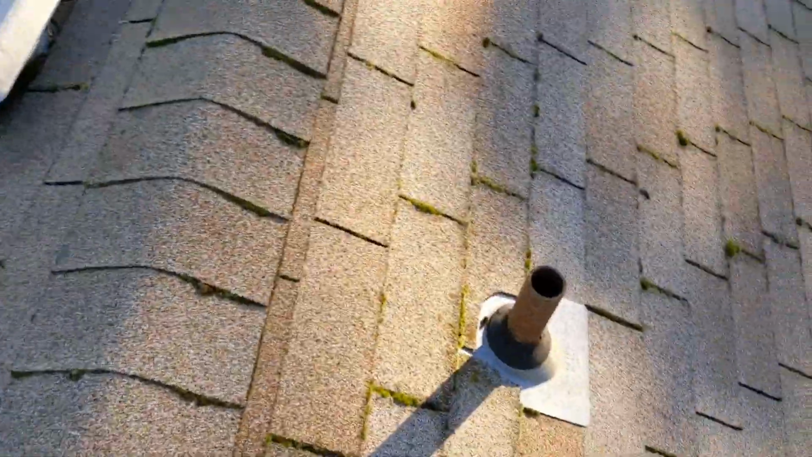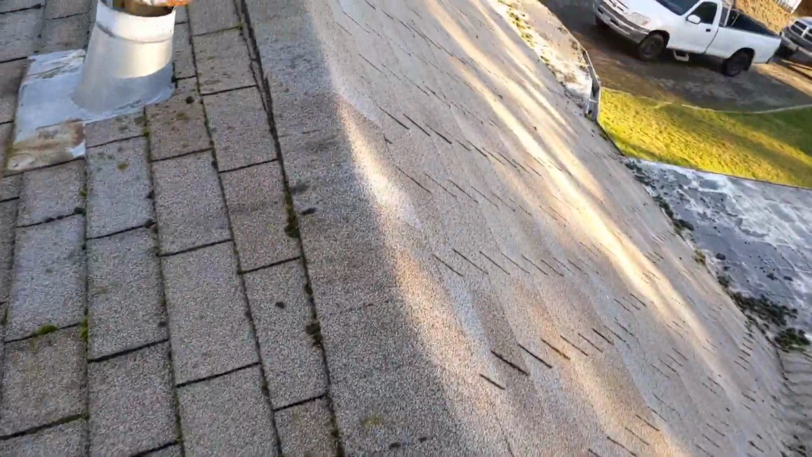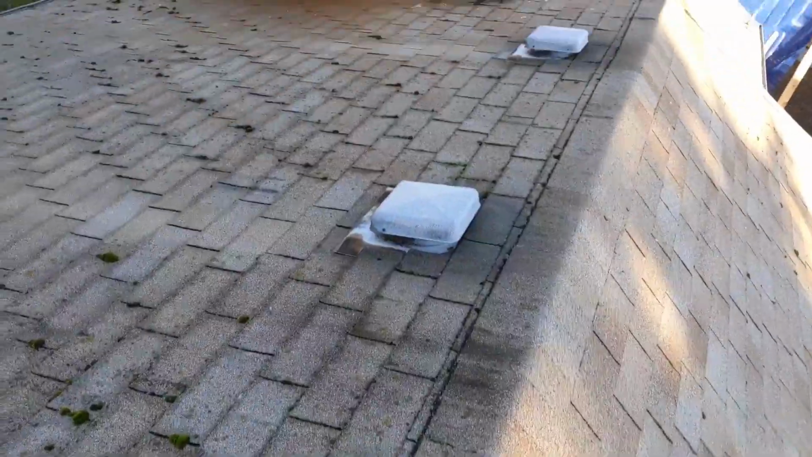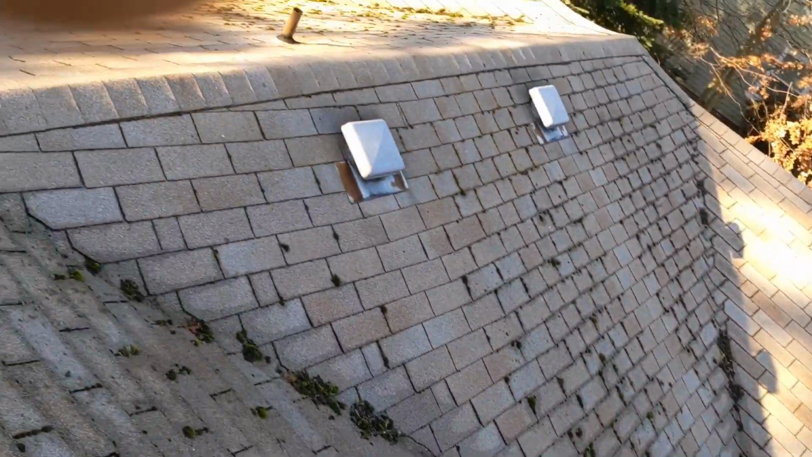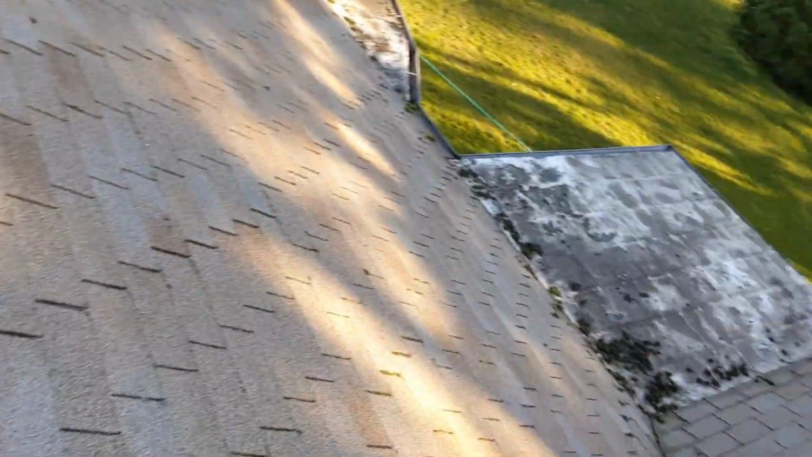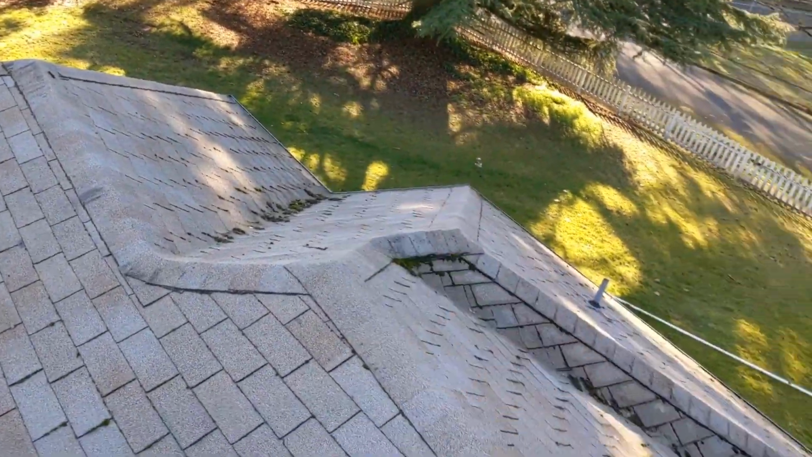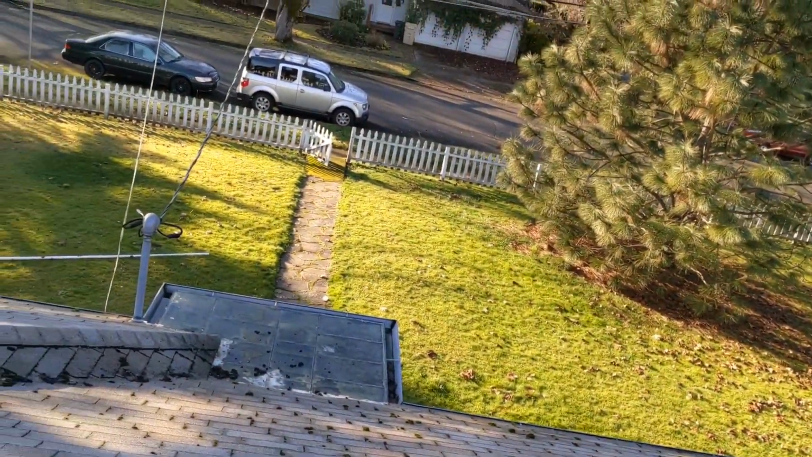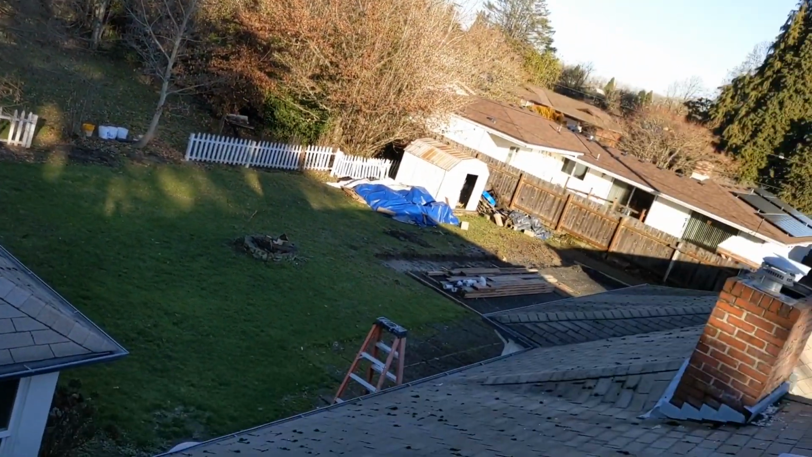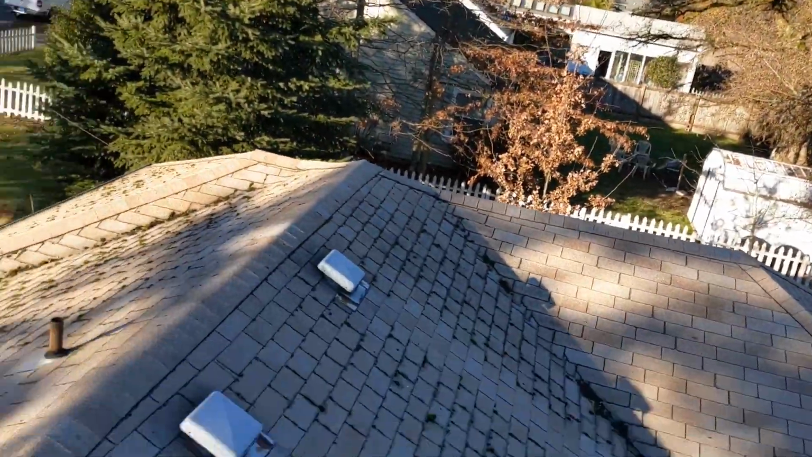Now, originally I was recommending that this customer get a vented ridge system and intake vent installed because it didn't look like there's adequate ventilation, and there's not. There's only 4 RVOs on a 3,000 square foot roof. You want one for about every 500 square feet, so there should be at least 6, more likely 8. 8 would be good. You know, we'd put 1 over there, 2, 3 right there, 3 right here, 2 right there, and 2 on that backside over there.